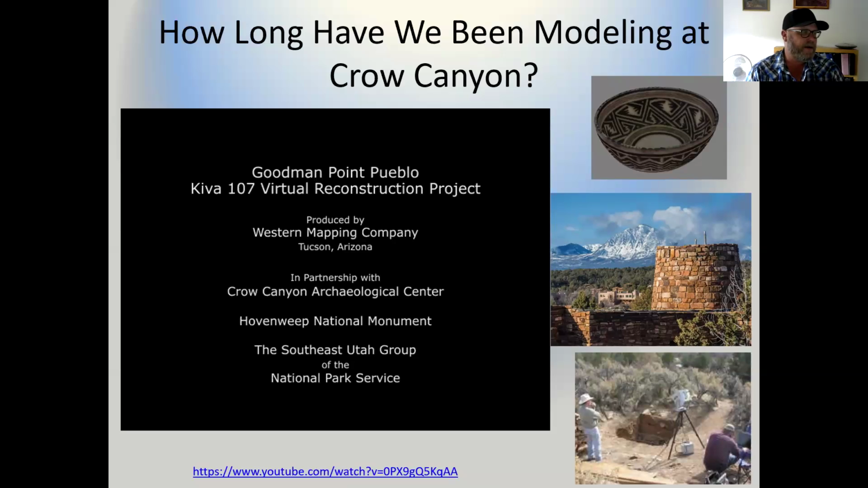We also have our Pueblo Learning Center, kind of in the center right there. It's actually a model of Pueblo 3 habitation, maybe from about AD 1150 to around 1225. What we think a lot of the habitation sites would look like around Cortez.